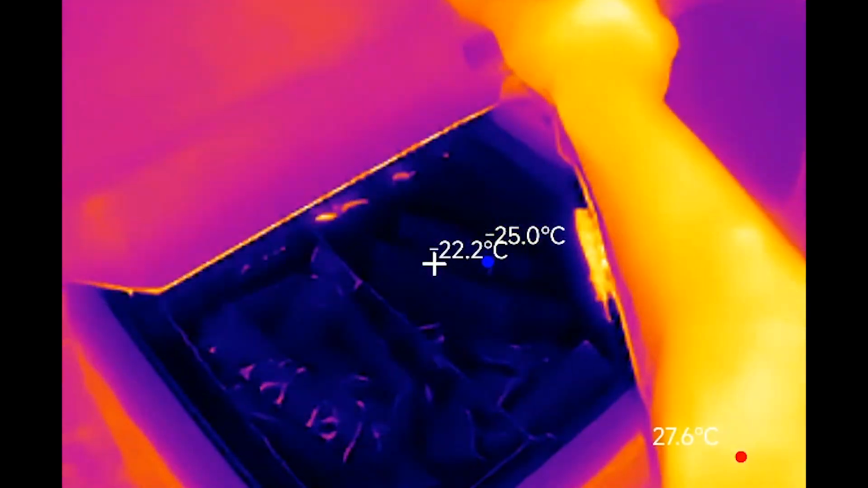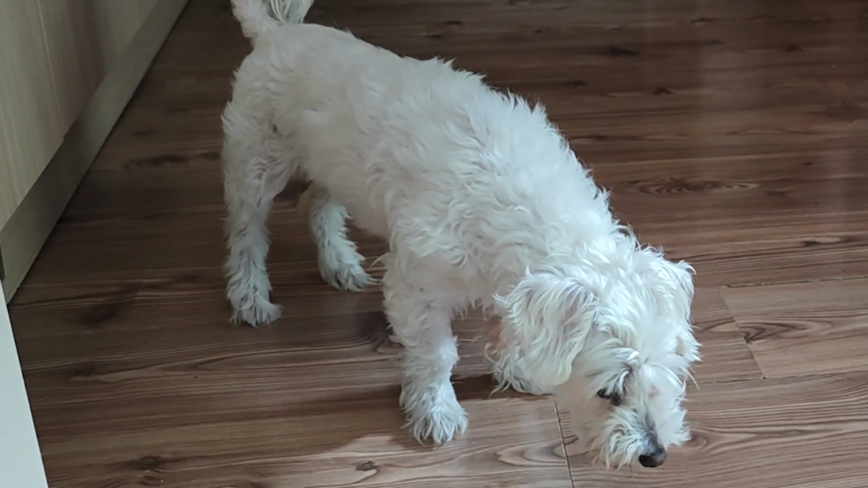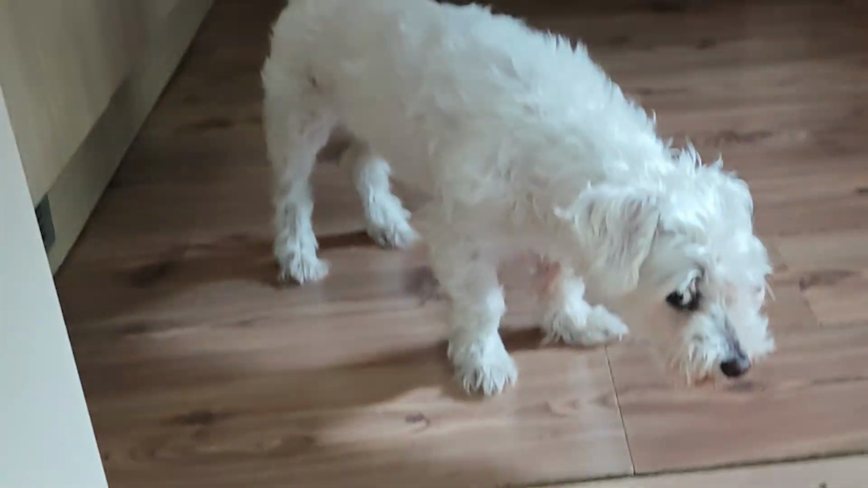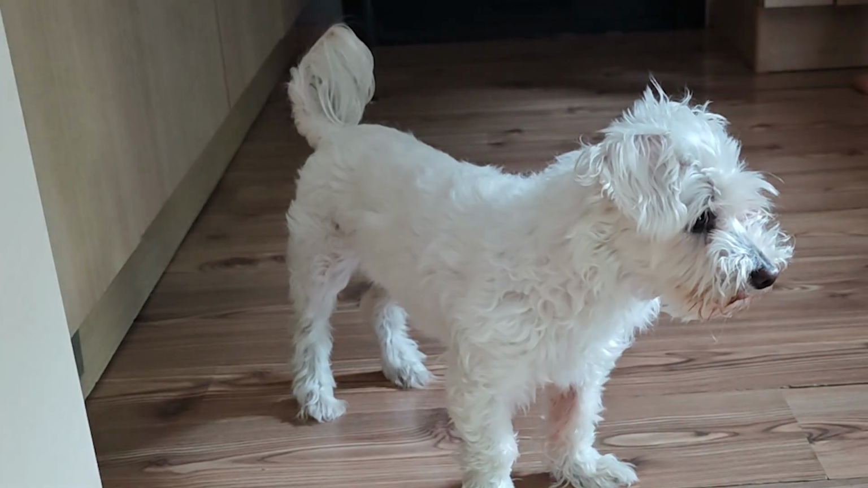And the freezer is running anyway, so one final visit to the dog because you already know he's my favorite. Some animals are considerably easier to film when no cooperation is required, especially this one.